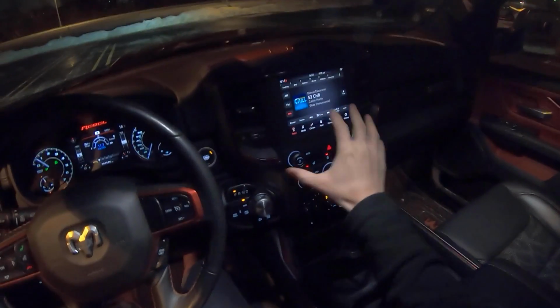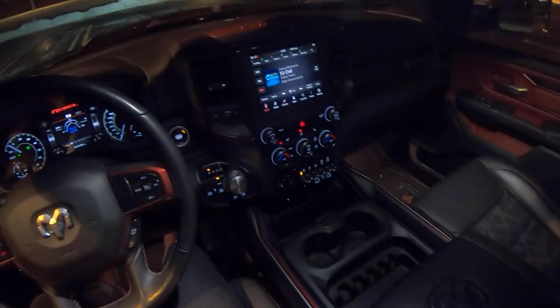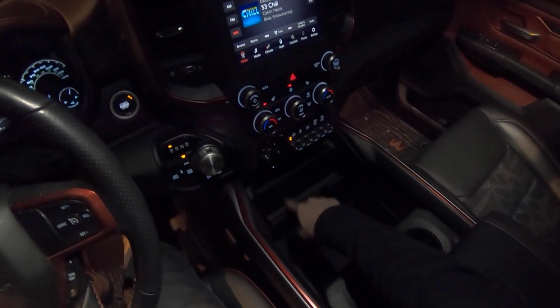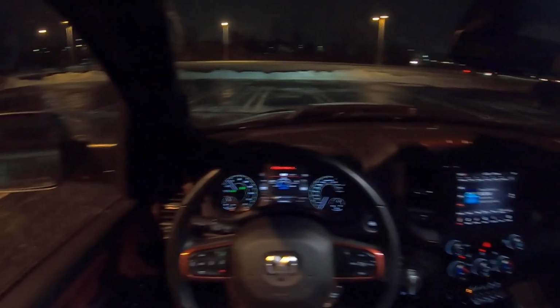Luckily, there's lots of redundancy with actual buttons and knobs down here. Other than that, lots of really innovative, cool storage options. I love this place here to store your phone and put a charger in underneath. That's just brilliant. And of course, lots of little Ram Easter eggs hidden throughout.